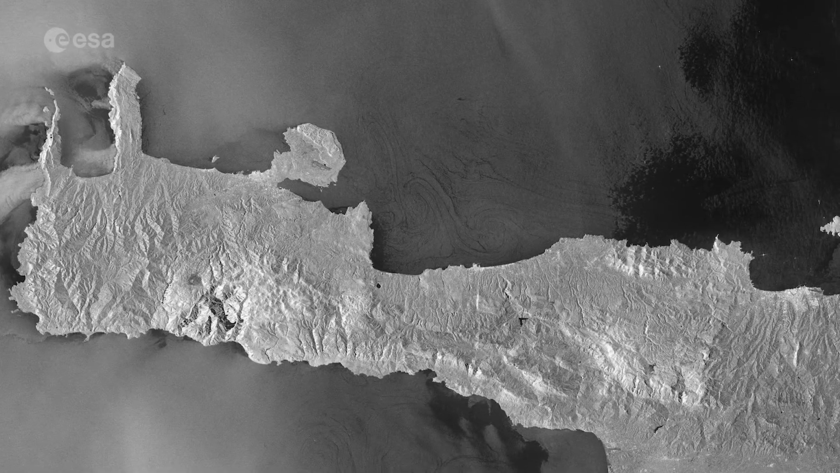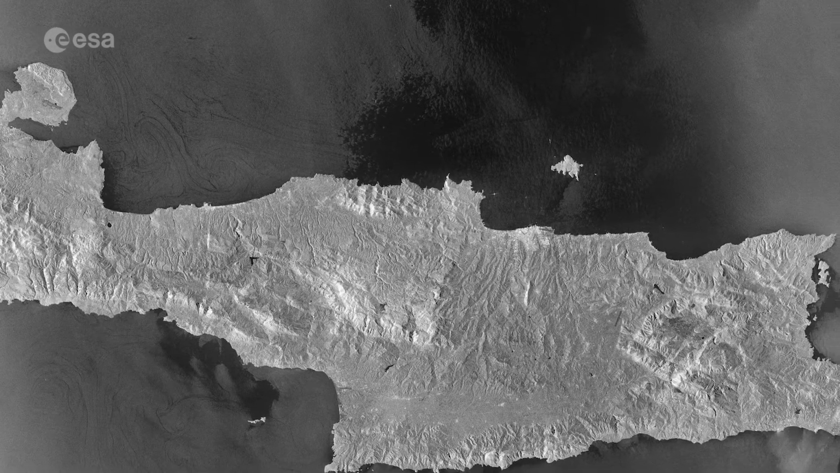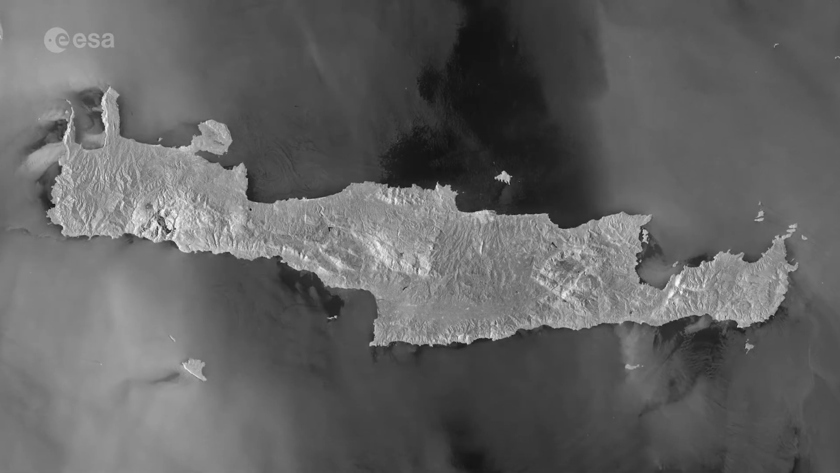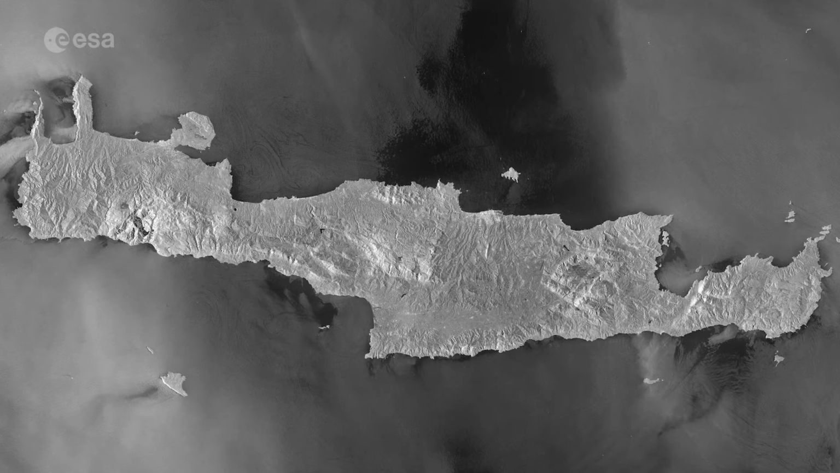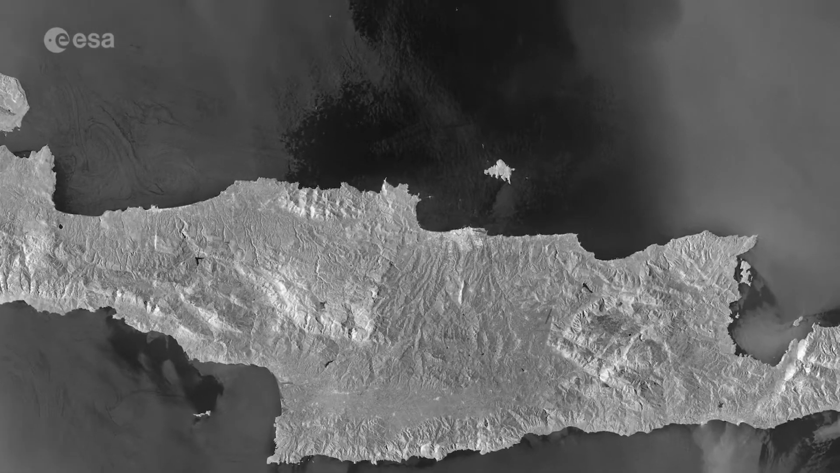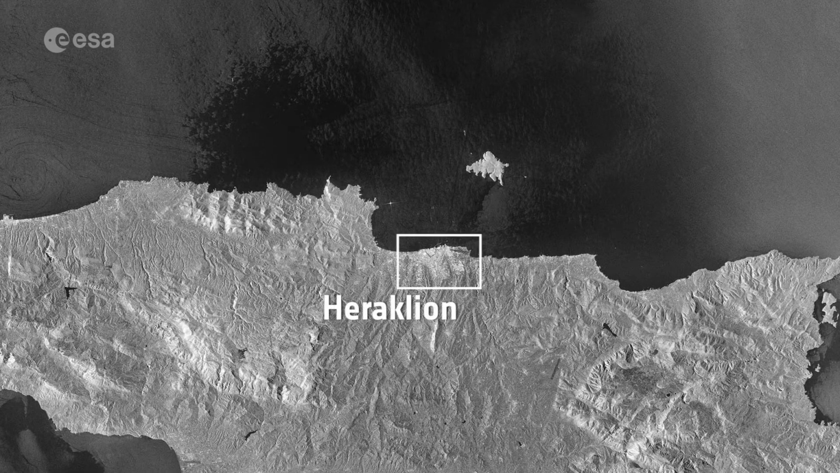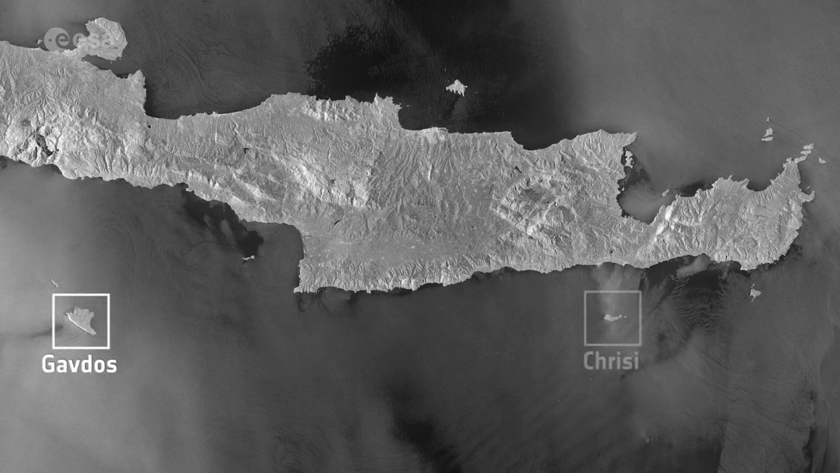Crete extends for approximately 260 kilometers from west to east, and is approximately 60 kilometers across at its widest point. Crete is known for its rugged terrain, and is dominated by a high mountain range crossing from west to east. This includes the Lefka Ori, or White Mountains, in the west, Mount Ida, Crete's highest mountain, visible in the center of the image, and the Dikti Mountains in the east. Crete's capital and largest city, Heraklion, is located along the northern coastline. Several other smaller islands are dotted around the image, including Gavdos, Krisi, and Dia.